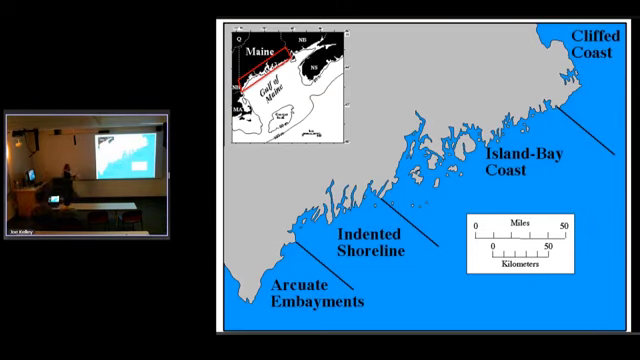Okay, so the coast of Maine, really long, 3,478 miles, and the offshore is even longer. I mean, it's a huge area. And the state geologist, when I was first hired, said, come on in, make a map of it. Make a map of it. How about make a map of one bay? You guys don't want me to do that?